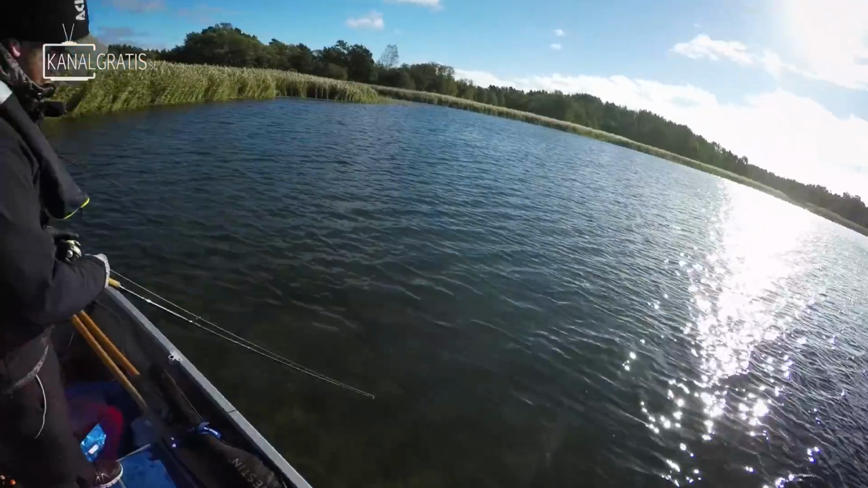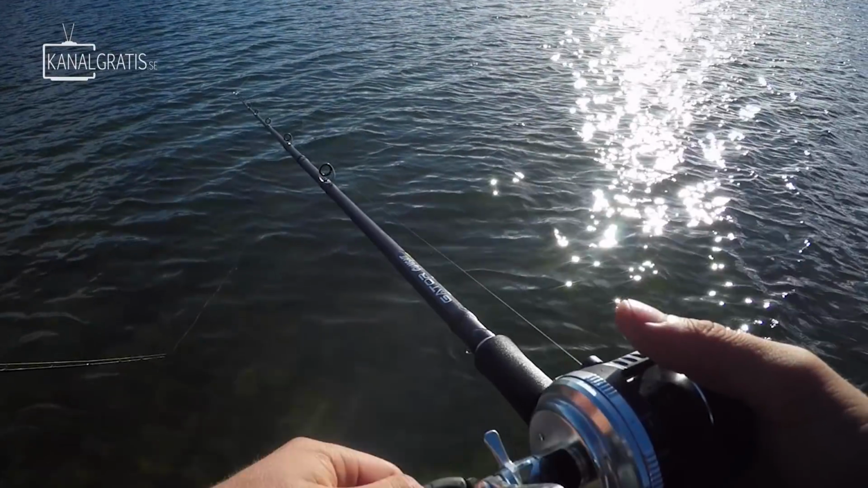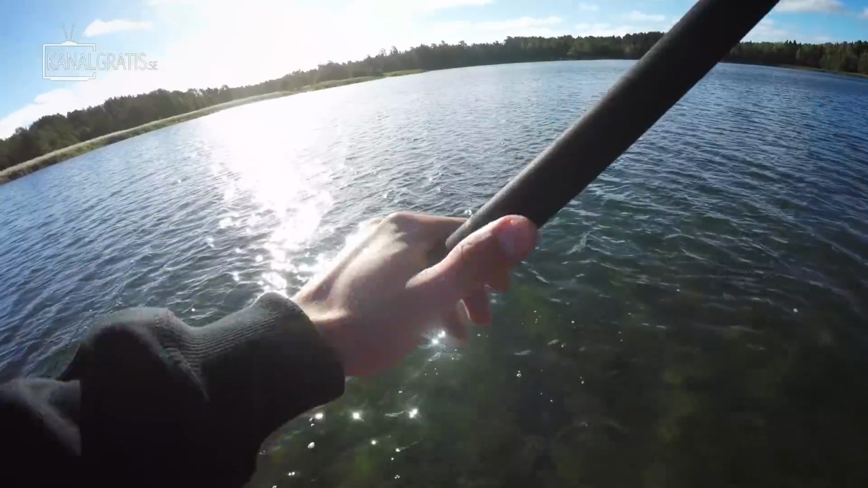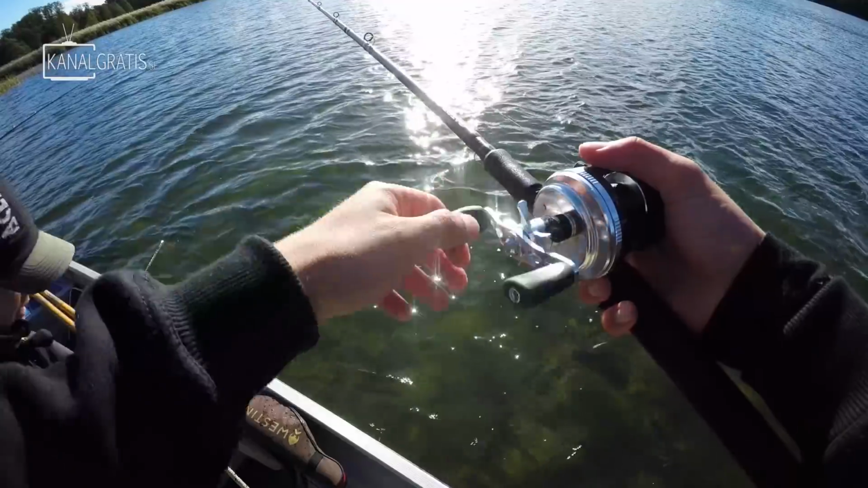Yeah. Oh, I missed one. Oh, crazy bite. I was not ready. Whoa, that take was super hard. I just changed to transparent perch because the sun is clearing up even more. First cast. Boom, missed fish. That felt like a good fish actually.